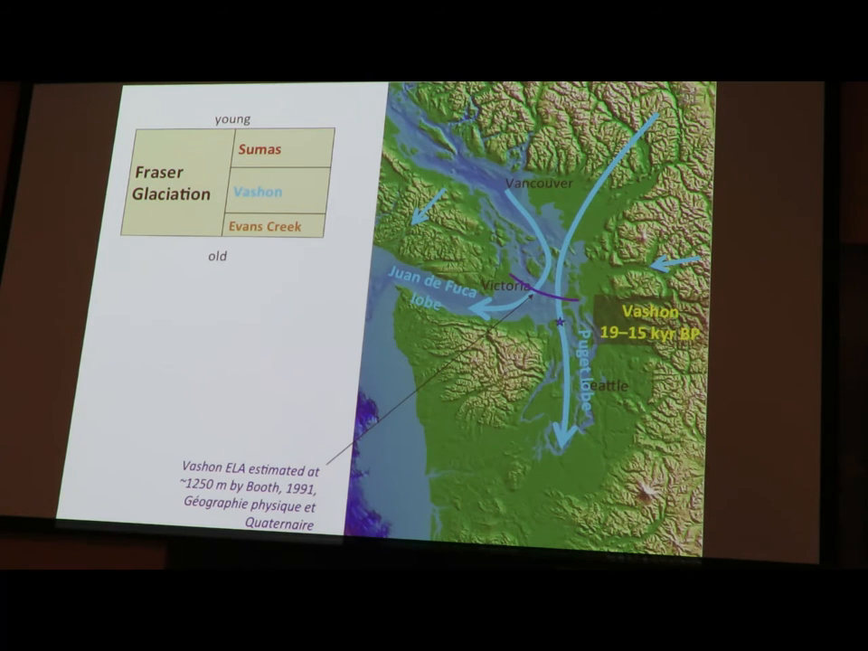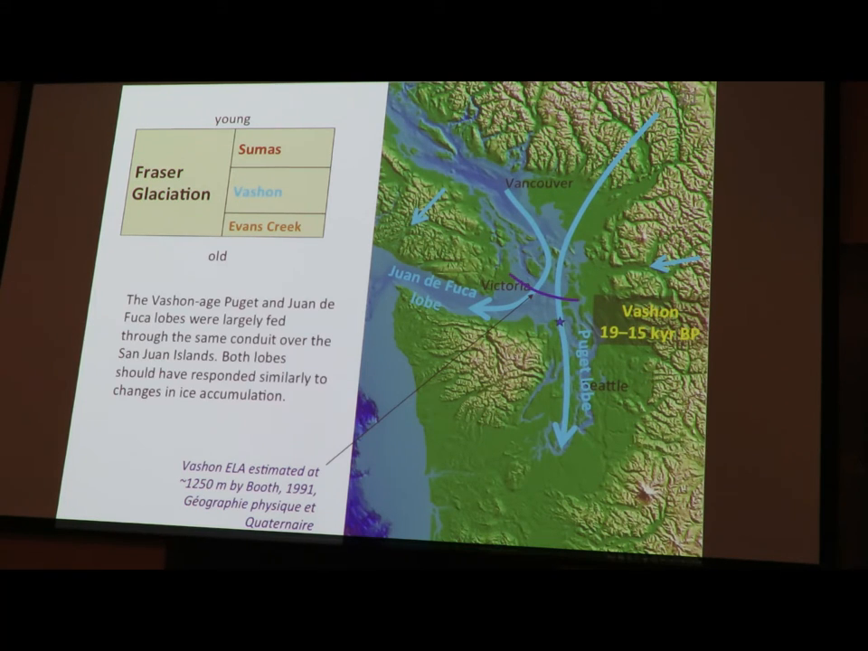You can't adjust the end of the Puget lobe by turning the ice maker up or down here without affecting the Juan de Fuca lobe at the same time, and vice versa. Any source signal in the climate, that is, what's happening in the coast mountains, anything you want to appeal to there to change the position of the end of this ice sheet or this one has to affect the other one as well. That's what I just said.